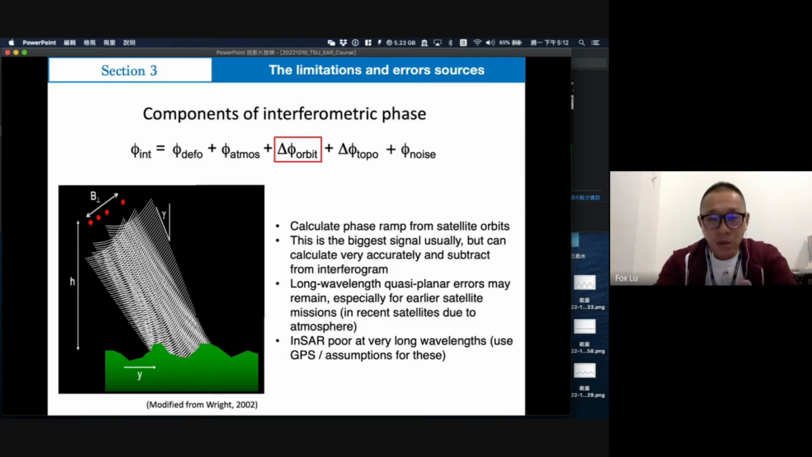Just like Sentinel-1, they can keep the baseline less than 100 meters, and their flight orbit, the precise orbit, is accurate to a few centimeters. So the orbit effect right now is almost solved.